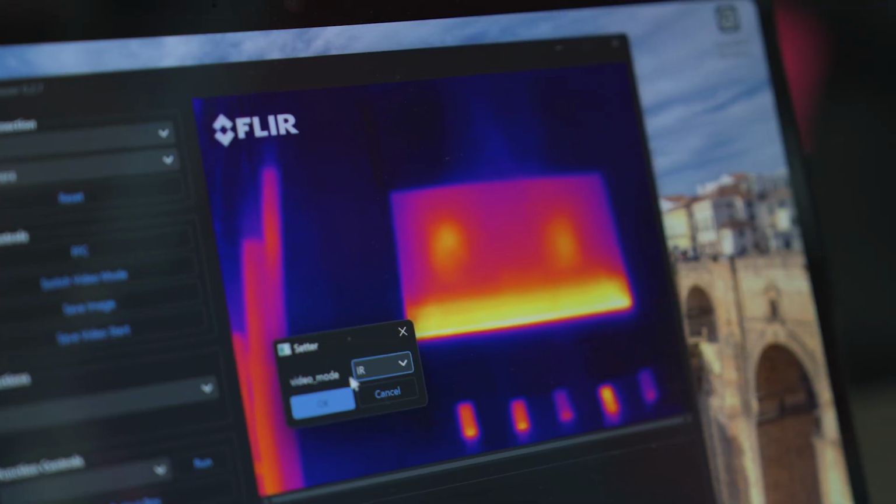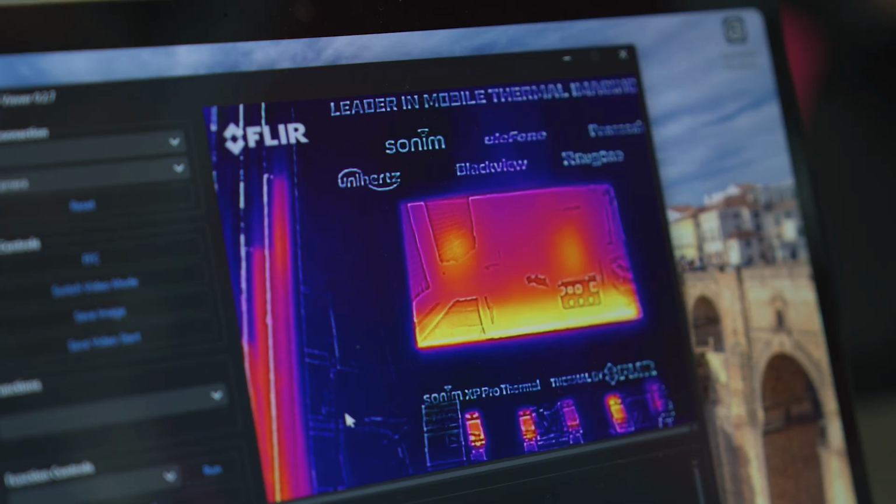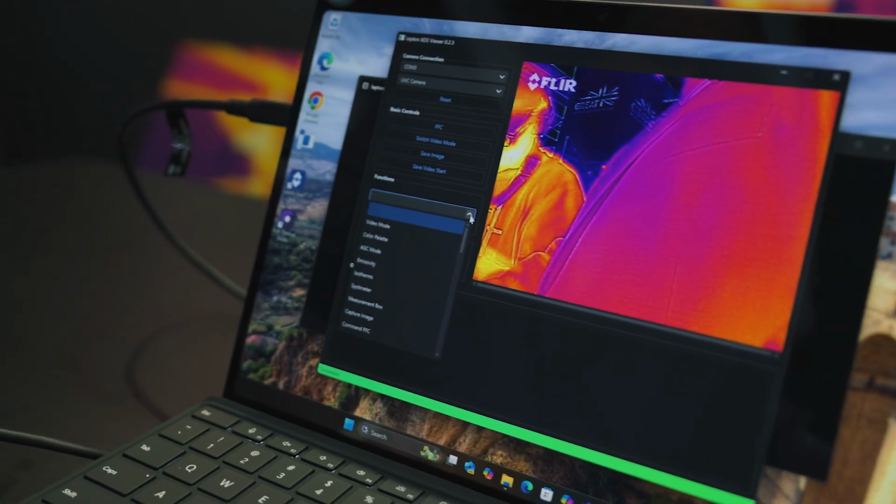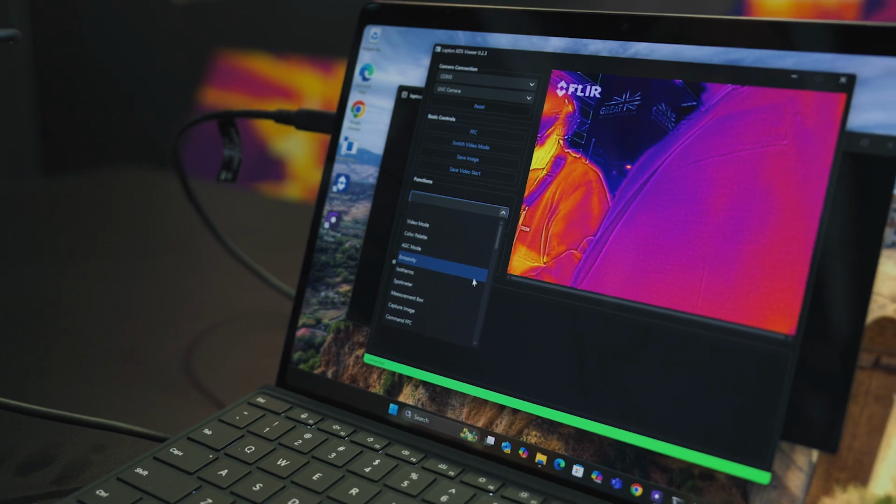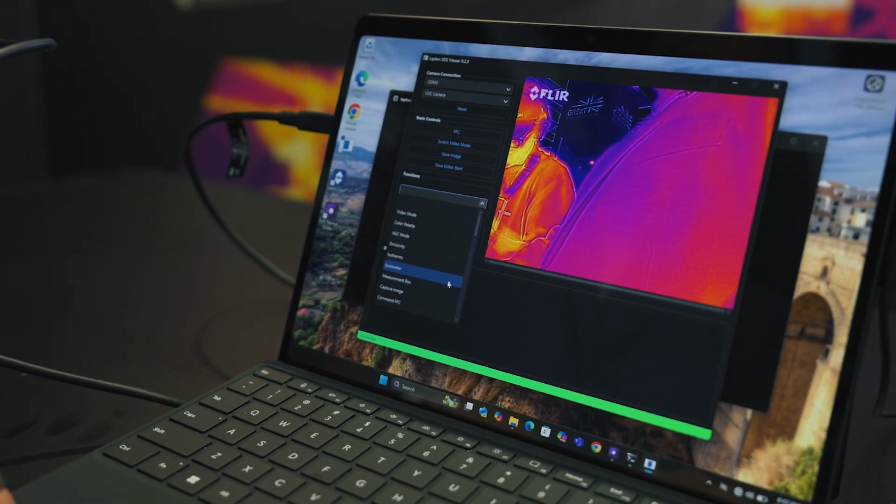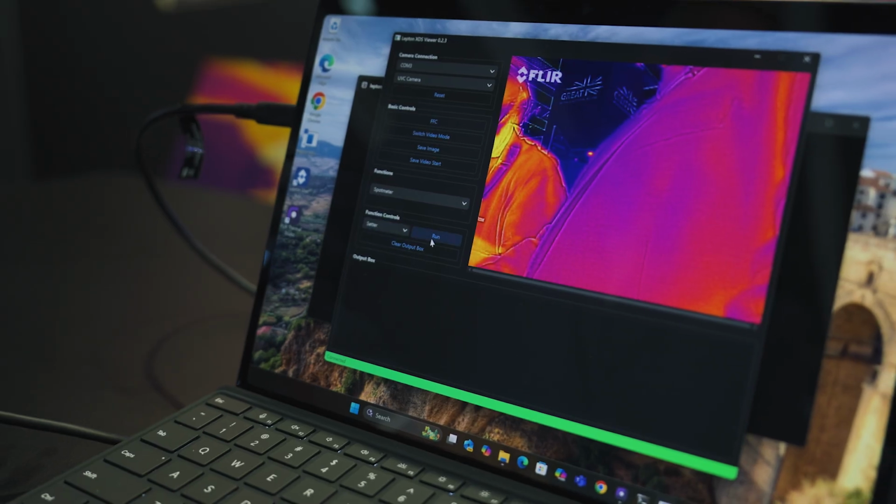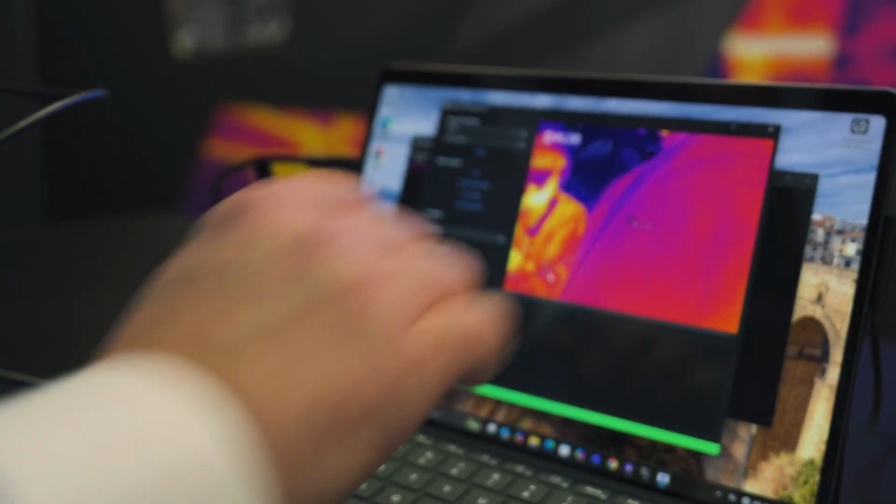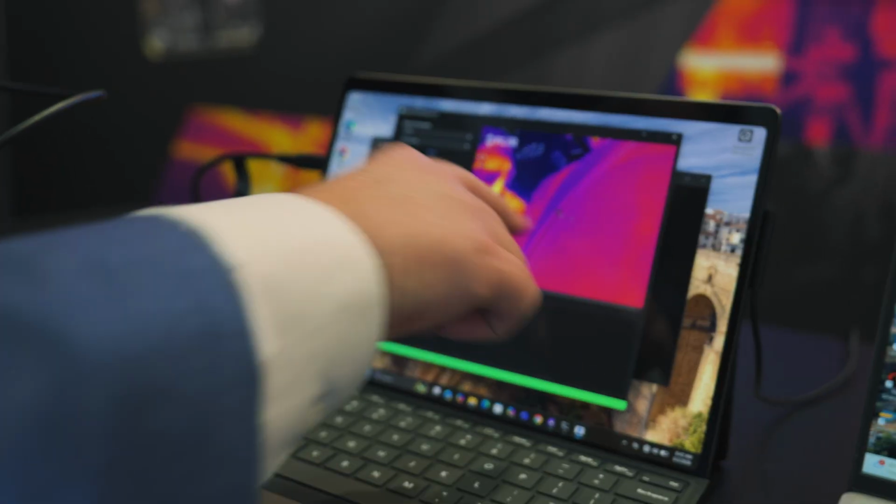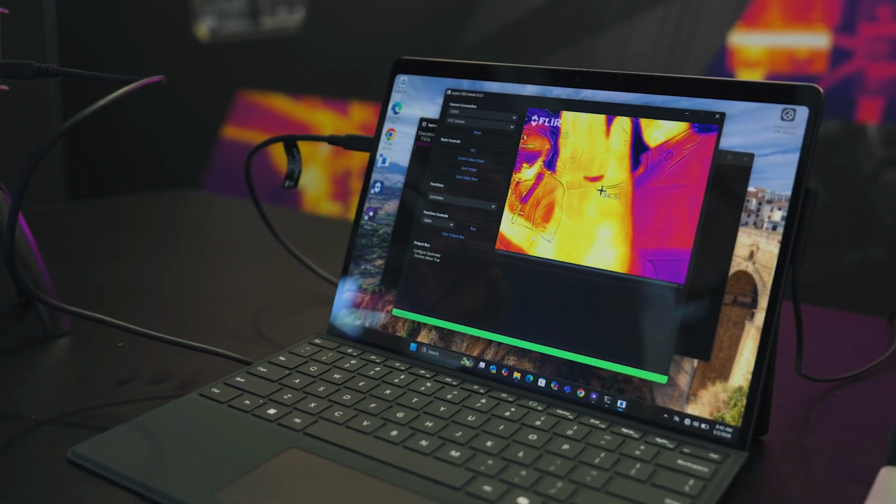If I come in here and take a look at some of the functions that are inherent in the Lepton XDS, they're going to be things like changing the video mode, changing color palettes, changing the emissivity of objects, adding isotherms, adding spot meters, and I'll do that because that's a pretty common request, right? We're going to come in here and add a spot meter. I'm just going to put it in the center of the image. As you can see here, it automatically added a spot meter and is telling me what the temperature of that object is, right? So if I put my hand in front of it, there it is.